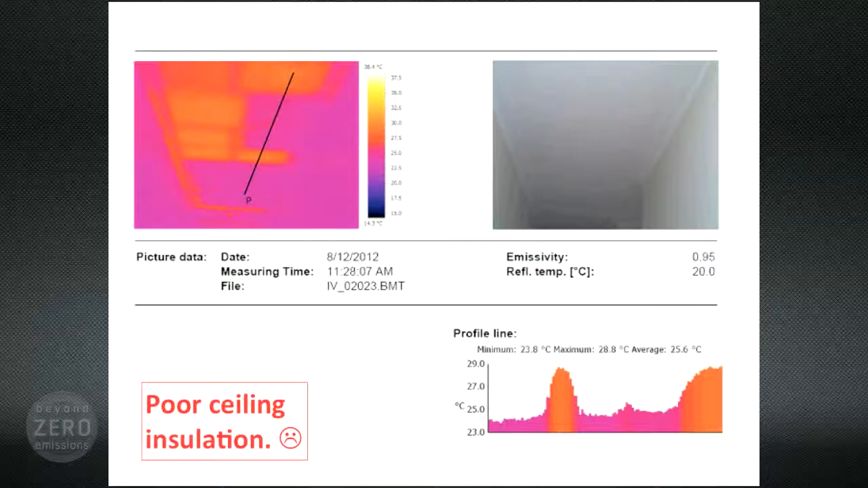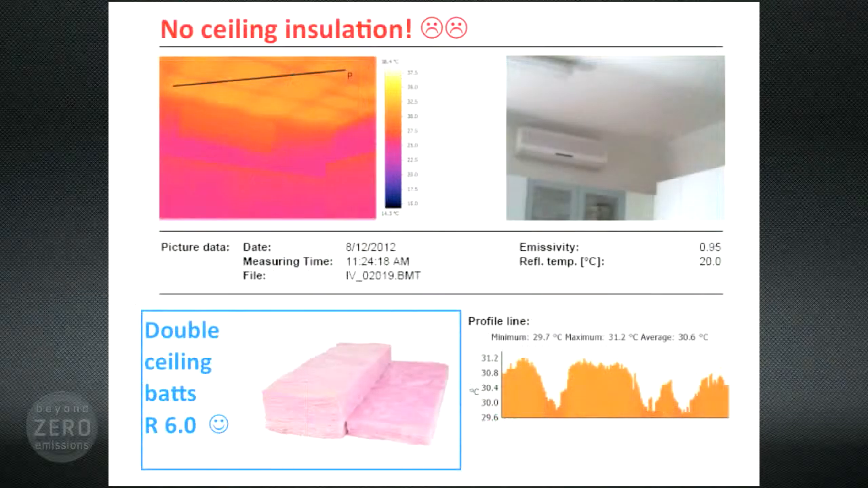But here now, we're still in the same house, and we go into their kitchen. And it may be that the hallway was the coolest part of the house. This kitchen is insulation-free and running at 31 degrees at 11:30 in the morning. You can see the ceiling beams themselves, and they're actually providing a little bit of insulation.